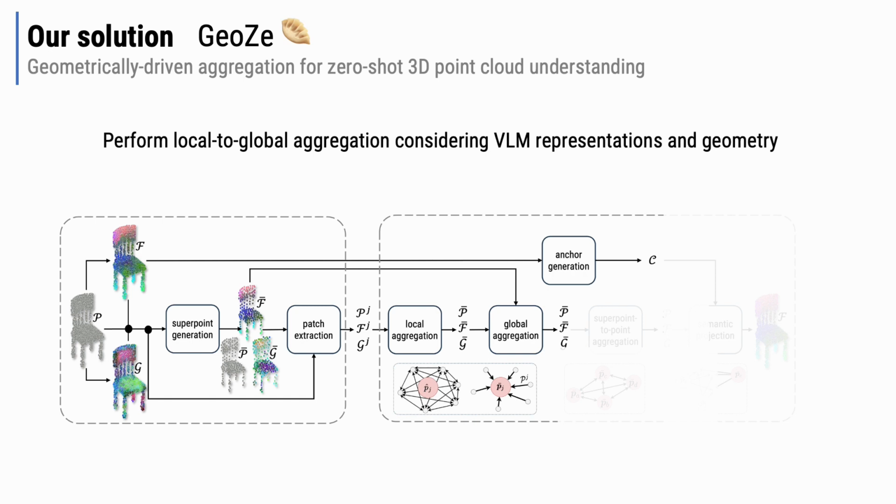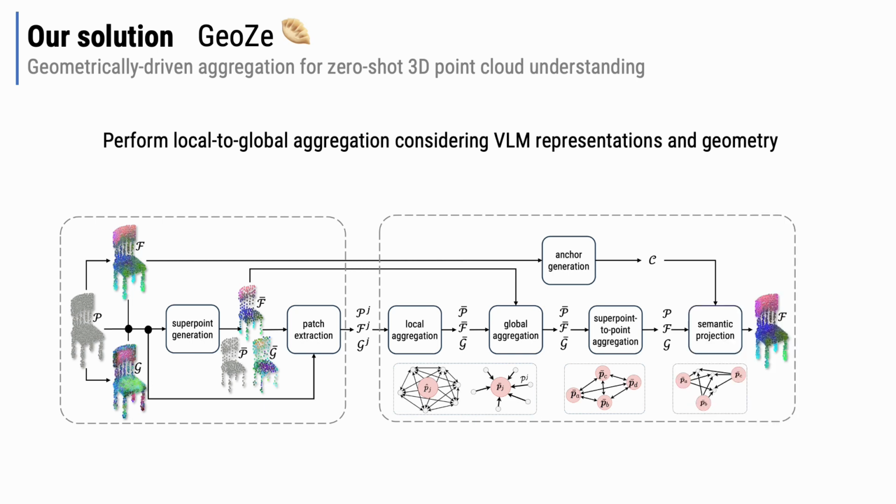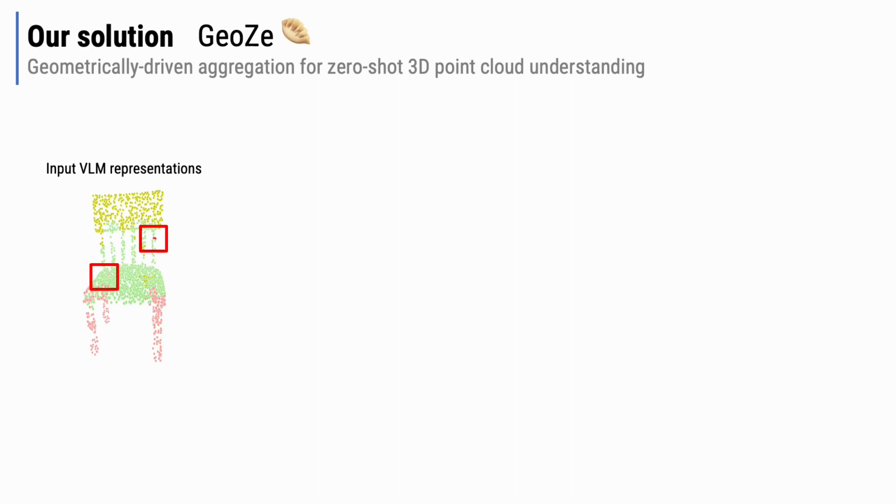Specifically, we apply mean-shift clustering on point-level VLM representations to establish VLM representation anchors. A global-to-local aggregation process is further applied to update the point representations based on the coordinate distance and VLM representation similarity between points and superpoints. Finally, we employ the VLM representation anchors to further refine point-level representation, which become then ready to be utilized for any downstream tasks.